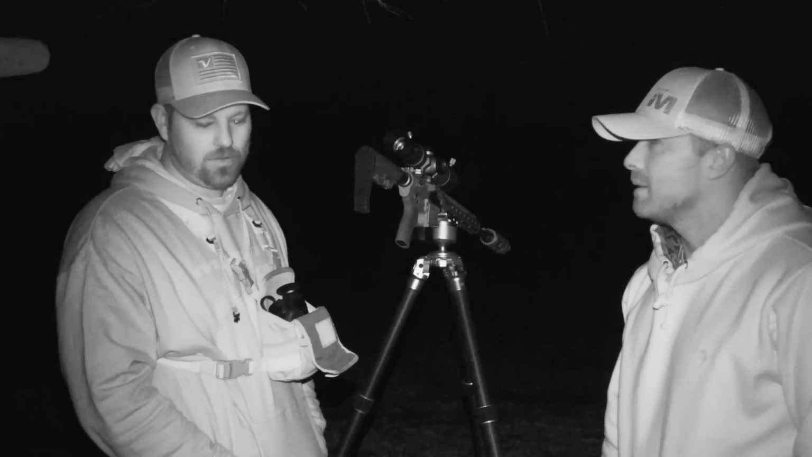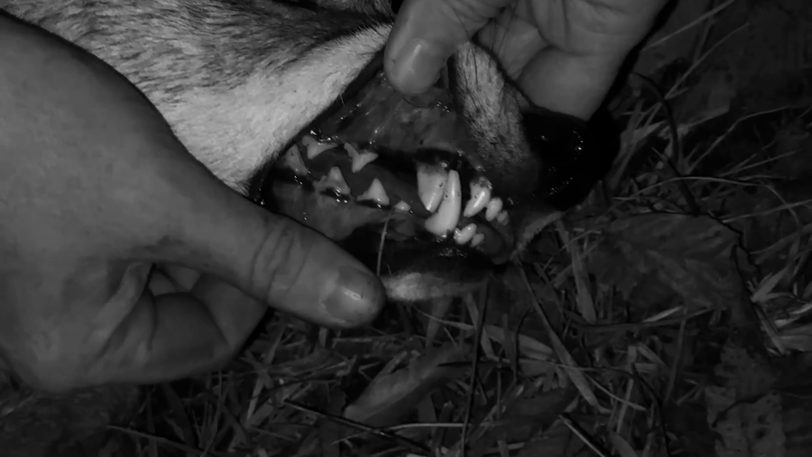Yeah, on nights like this where we get the weather we want and they work well, we don't stop until they stop, you know. We've done a few sets and killed 2 coyotes, so let's keep moving on. Keep rolling.